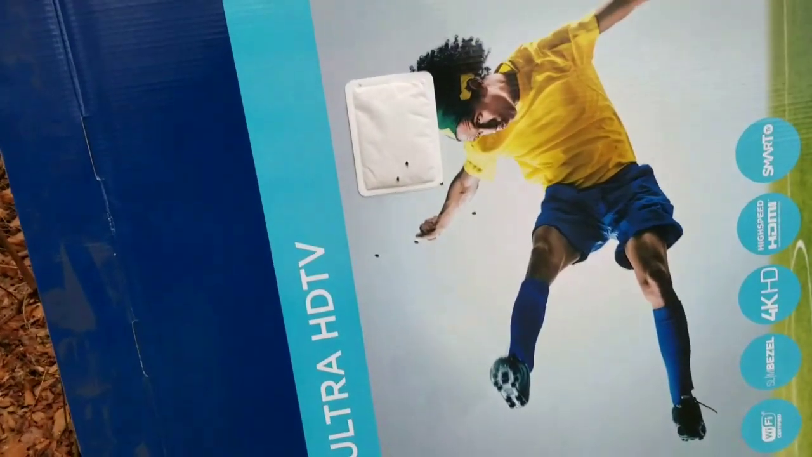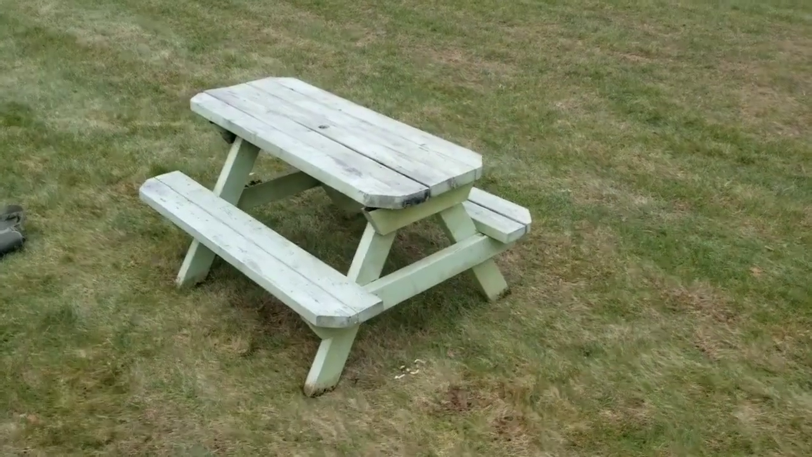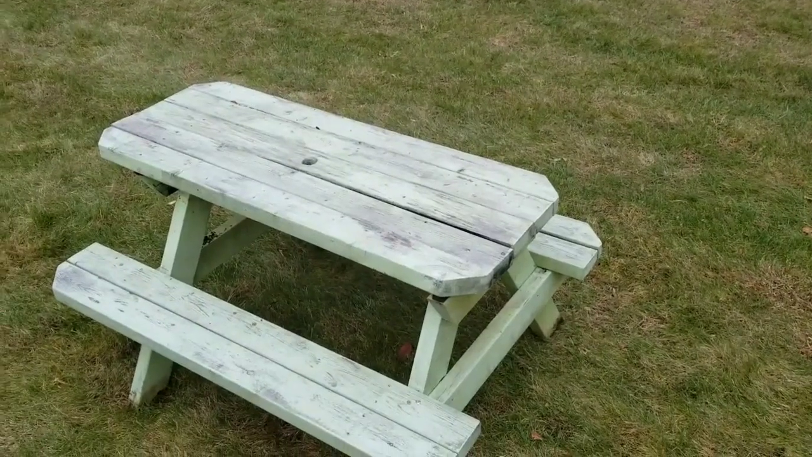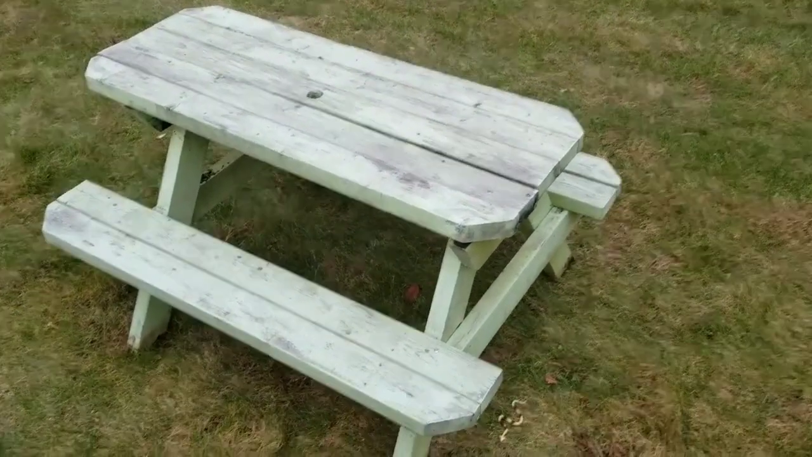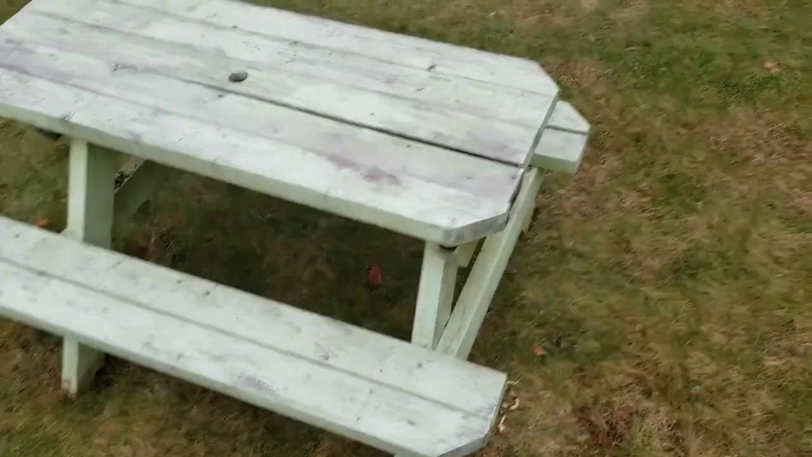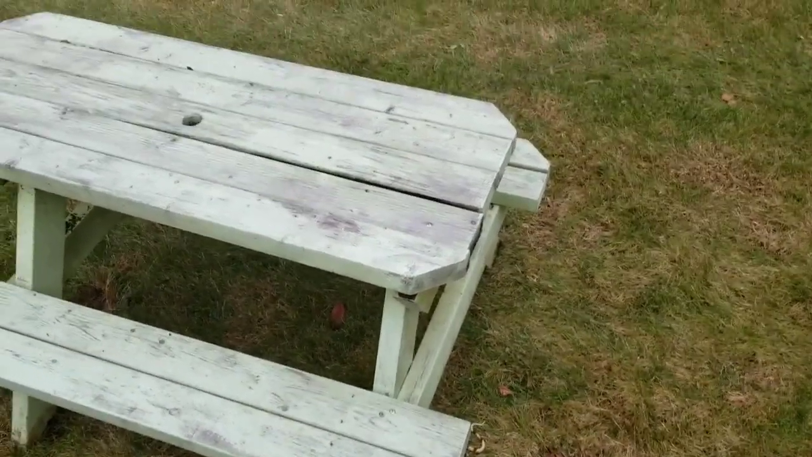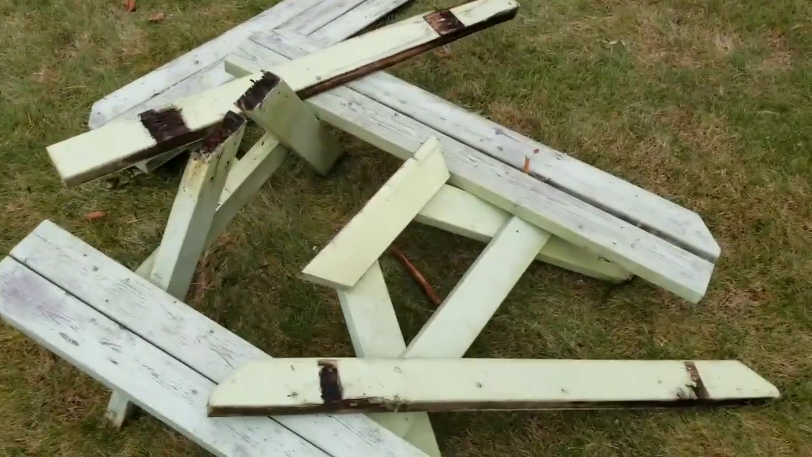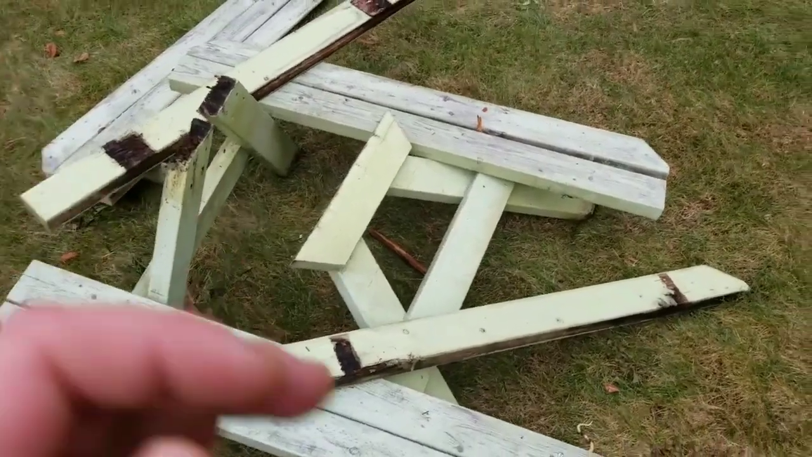But I'll just show you why that shot string or that grouping is so bad. This is why this shot string was so spread apart. I don't blame it on the sight at all. The sight's pretty consistent as far as zero goes. But this thing fell apart when I was trying to drag it back to 50 yards. So I just threw like 2 screws in it just to try to hold it up, but it is still wobbly. And that's what I was shooting off of. But like I said, I don't blame it on the sight.